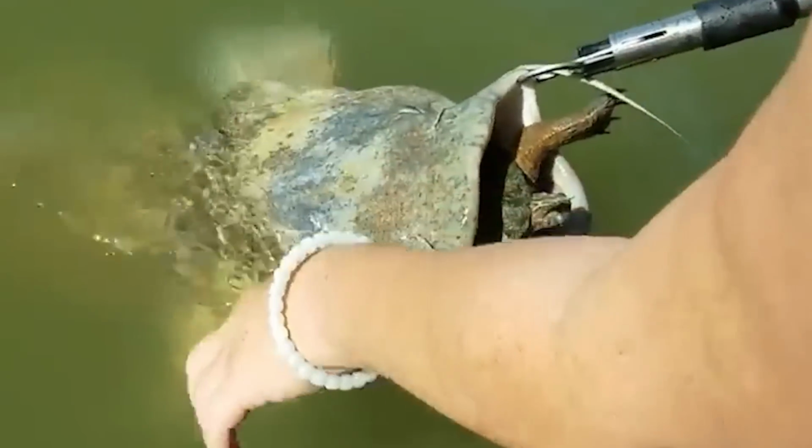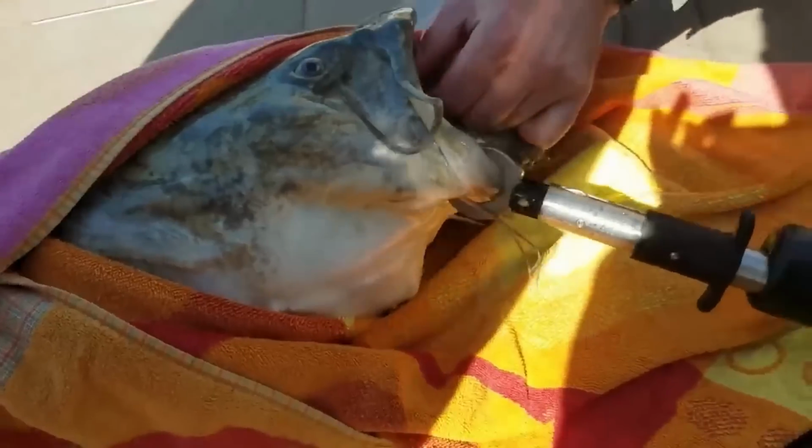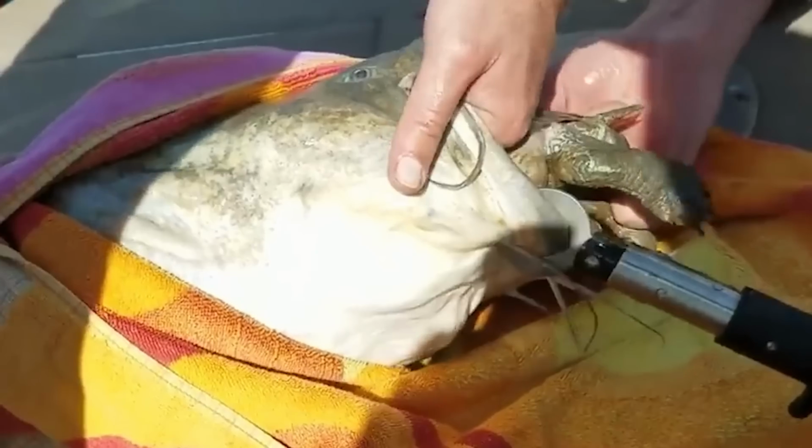This fish, as big as it is, went for something too large for its mouth and got stuck in this situation. The people on board try to get the turtle out, but it seems to be stuck there. They pull the catfish on board and continue trying to pull the turtle.